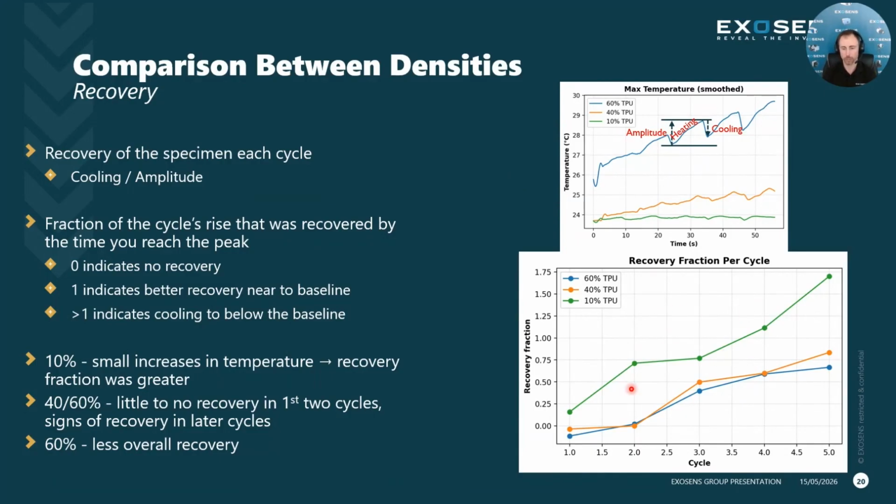So these baselines are very similar, right? There's basically no drop after the heating event. So we have a 0, which would indicate that there was no recovery in the material. A 1 indicates that there's better recovery near the baseline. So the baselines are closer together, right? There's better recovery between the two baselines.